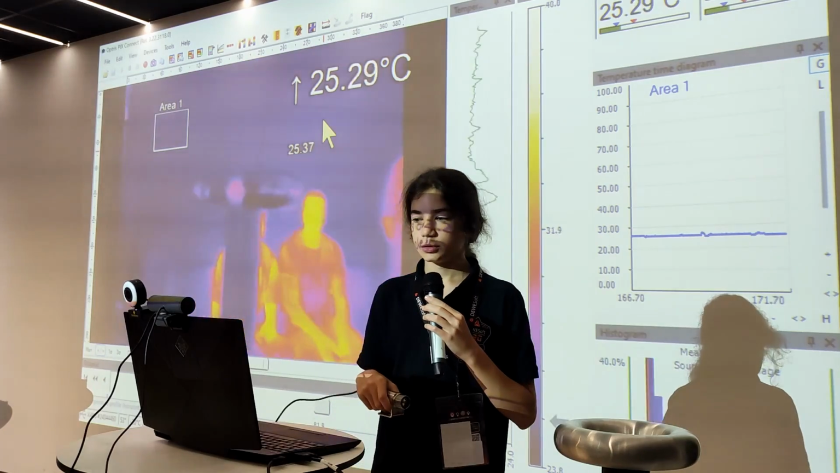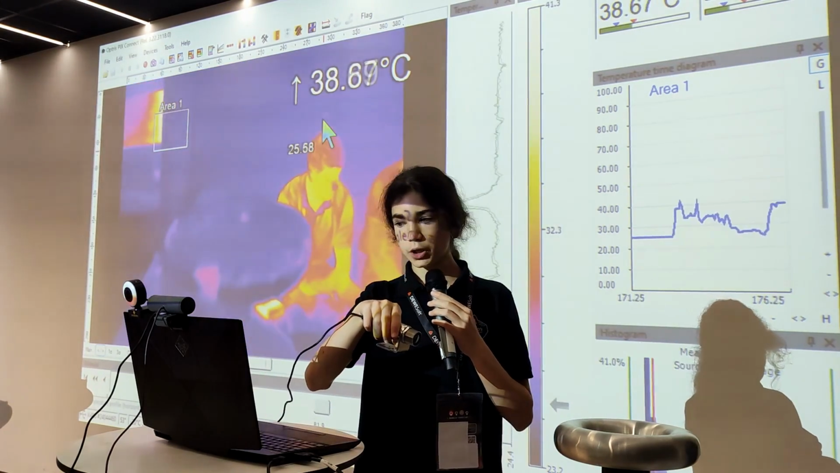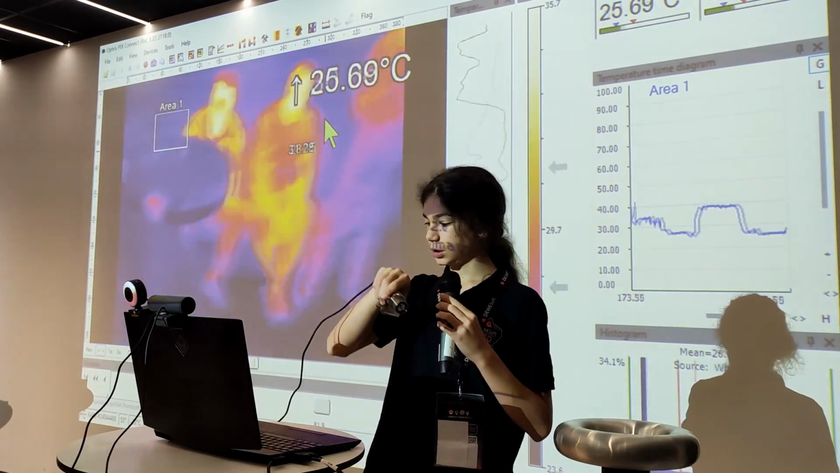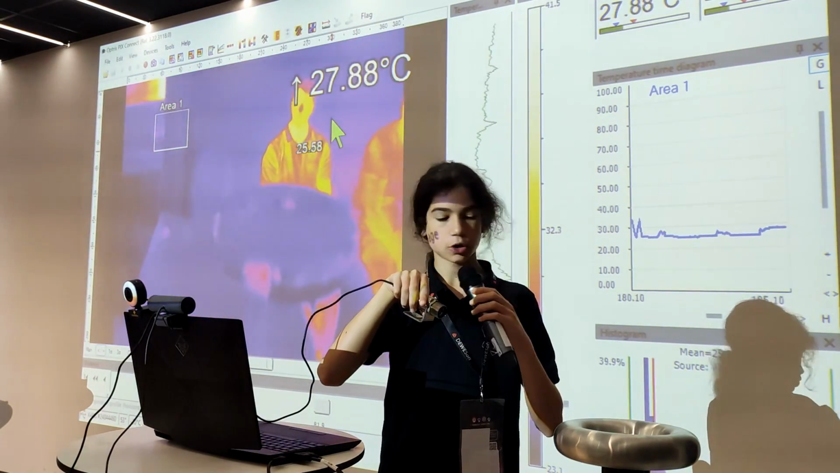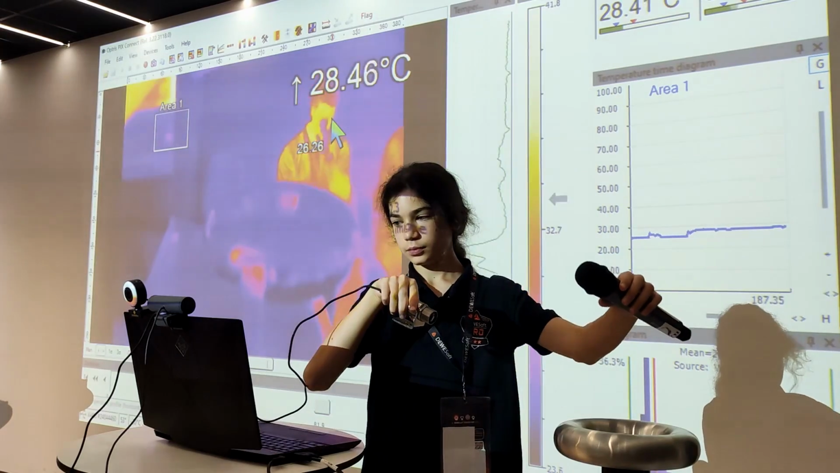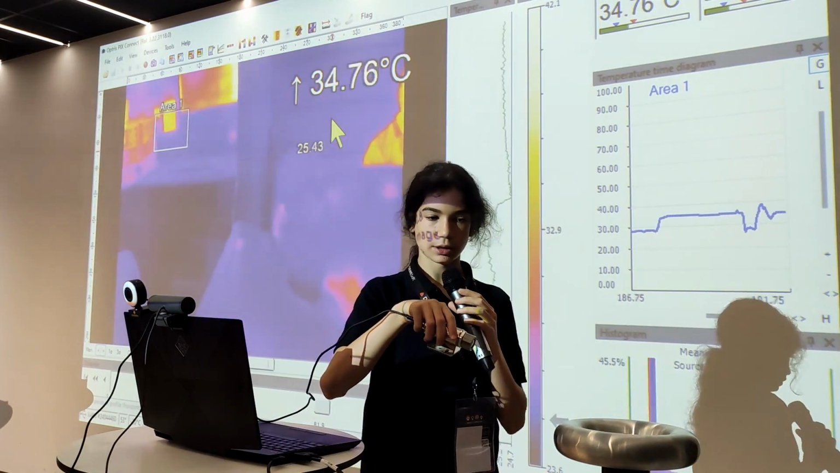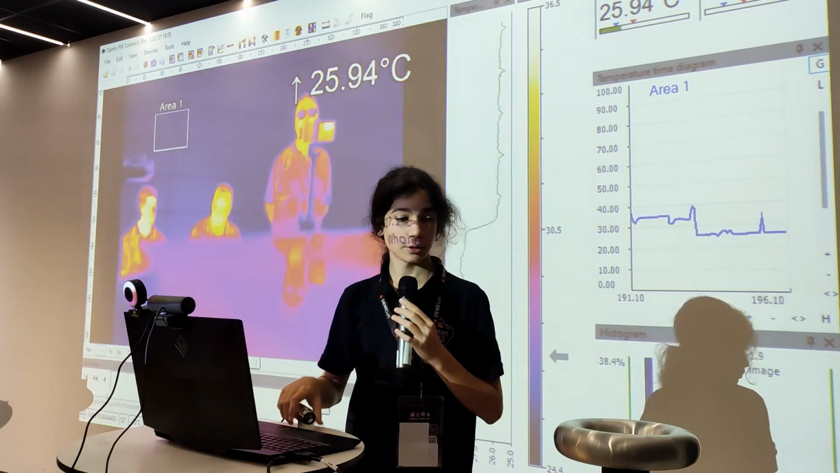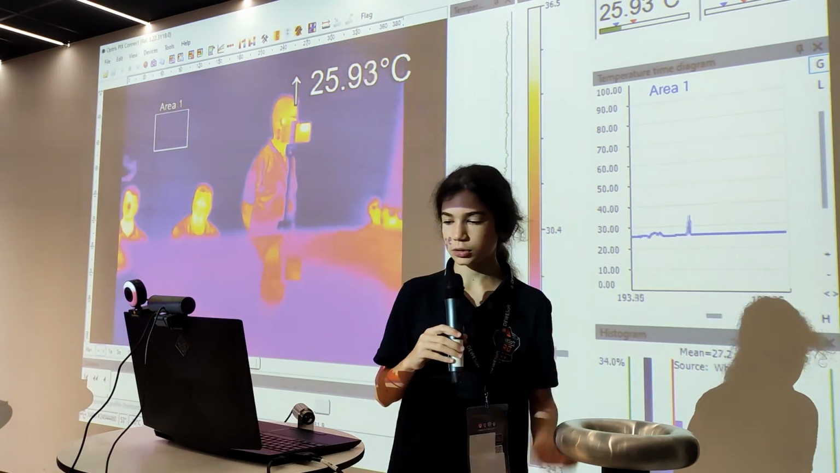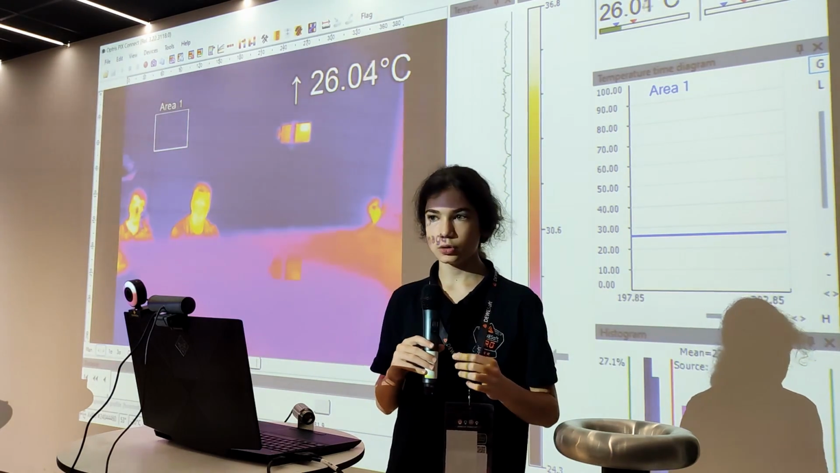Something else I wanted to show is, for example, the Tesla coil. As you can see, if I try to measure the temperature of the Tesla coil, we just see the reflection in the top load of the Tesla coil. For example, as you can see, the reflection of my arm in the Tesla coil. So this can make measuring metal objects quite complicated, and as I said before, some special stickers should be used,